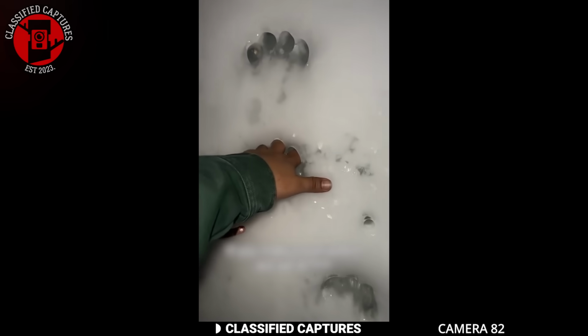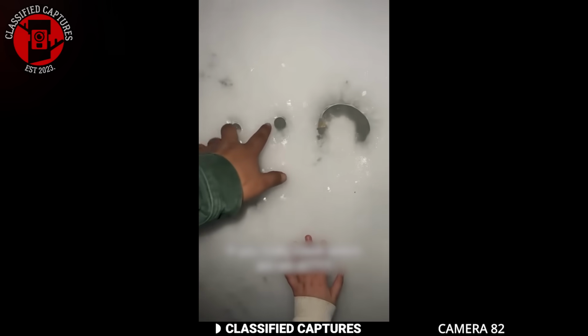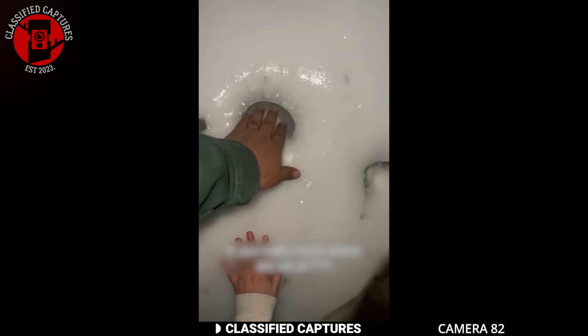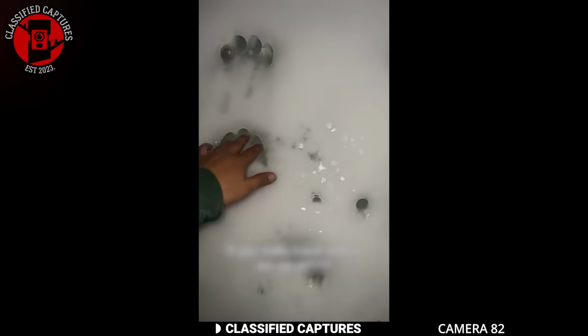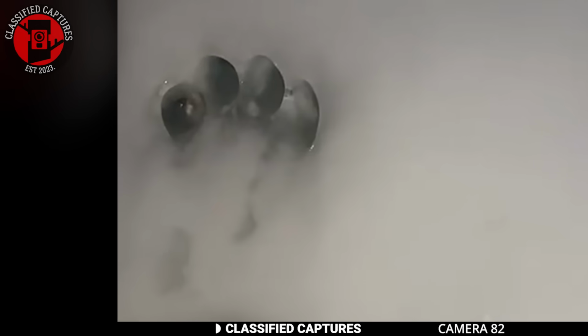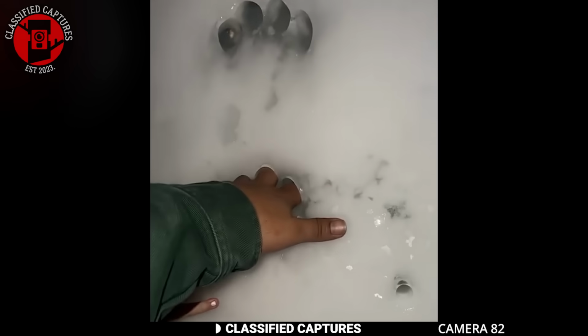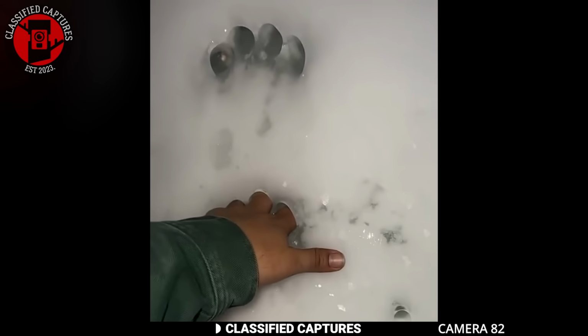At the time, they were completely unaware of what else they had captured. It wasn't until after they posted the footage online that they noticed something deeply unsettling. Inside one of the dents was what looked like a human eye staring directly at them. But the ice wall is solid, meaning there's no way to see through it like glass, so how did an eye appear?